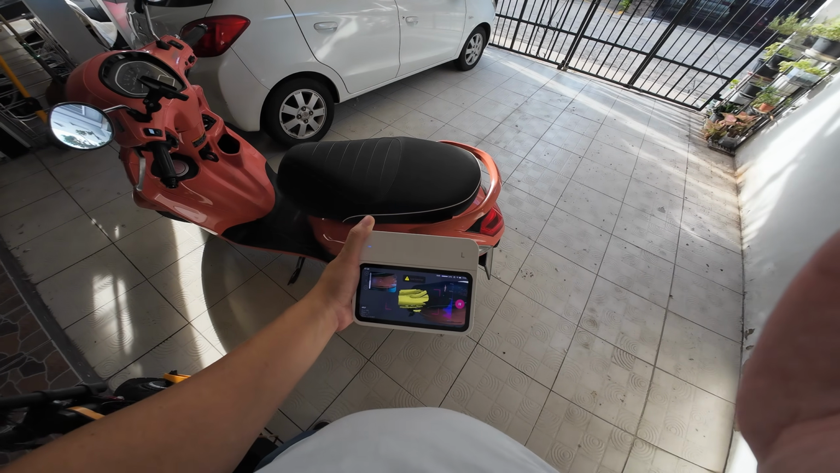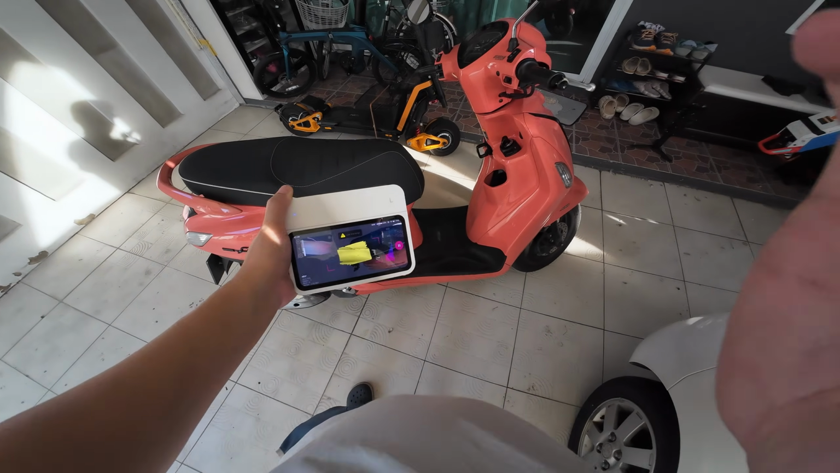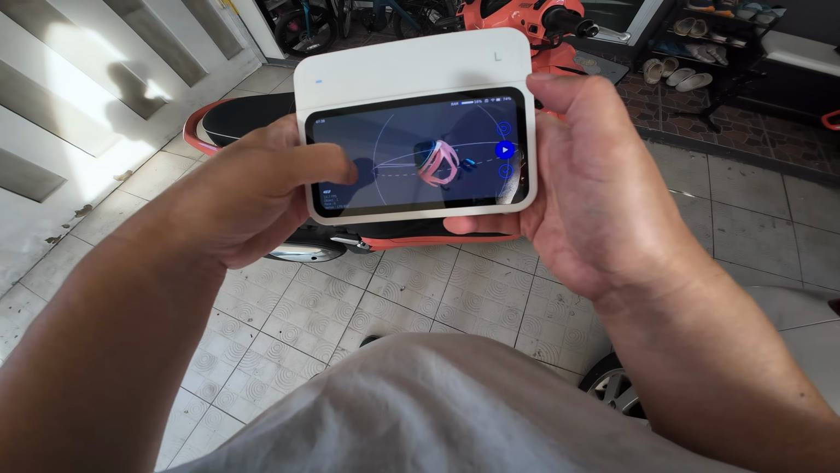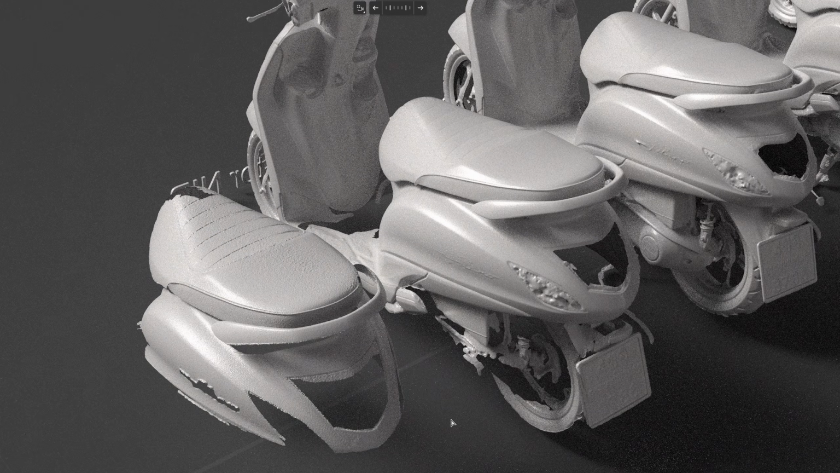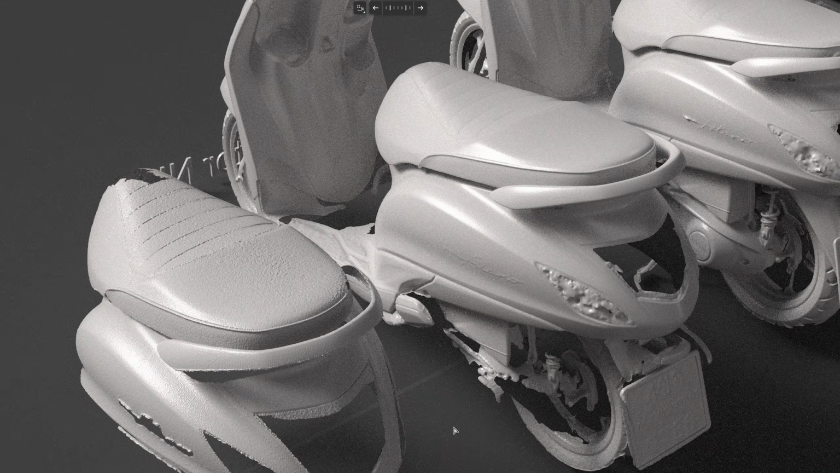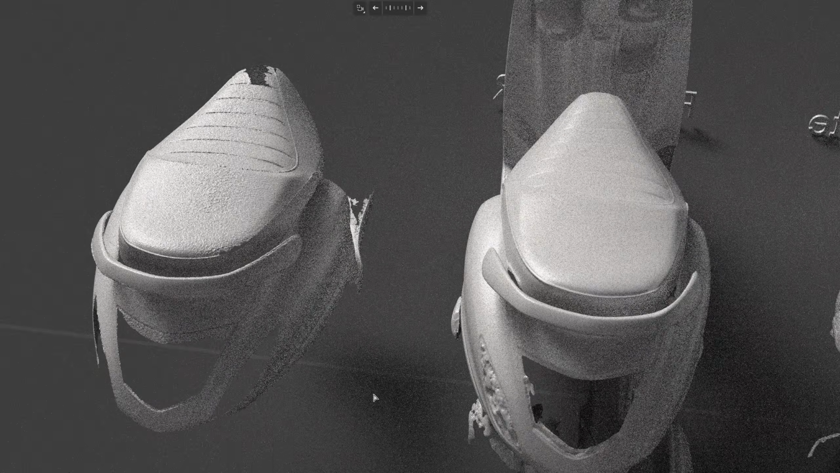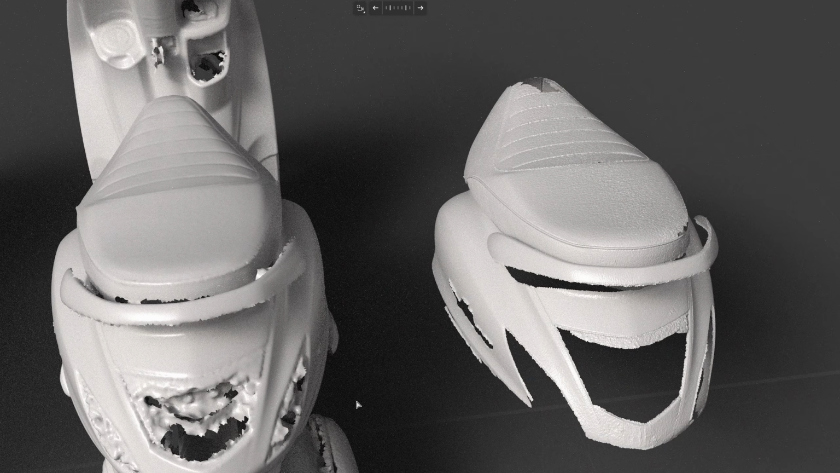And once it loses tracking, it won't recover. No matter what I do, the L module won't retrack. Here's my collection of scooter scans. On the left is the Turtle L, while the other Autolight and Vega can capture the entire scooter. The Turtle L fails to recover once tracking is lost and cannot complete a full body scan. The surface appears rougher compared to the Autolight and Otter, but it still produces better results than the Vega in